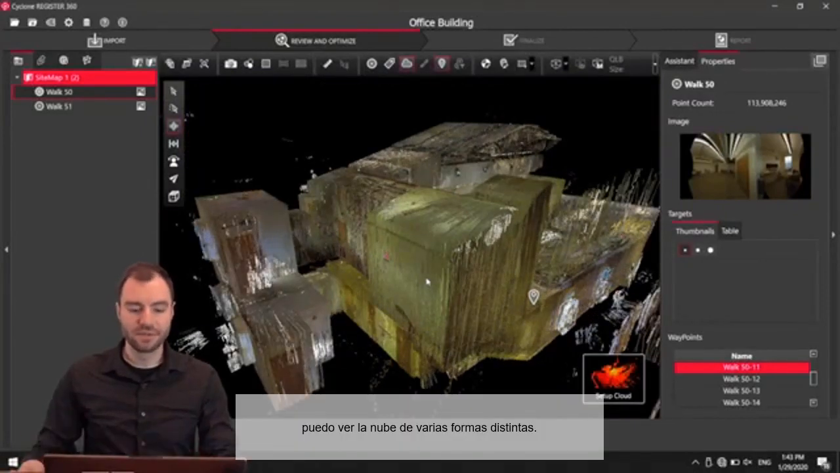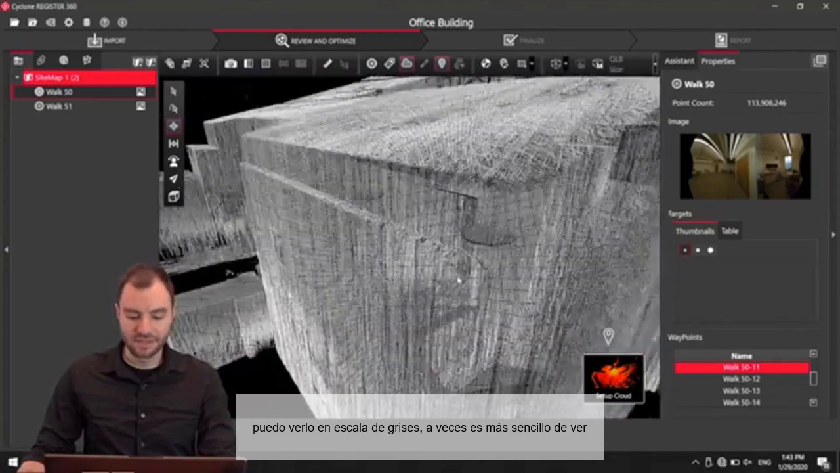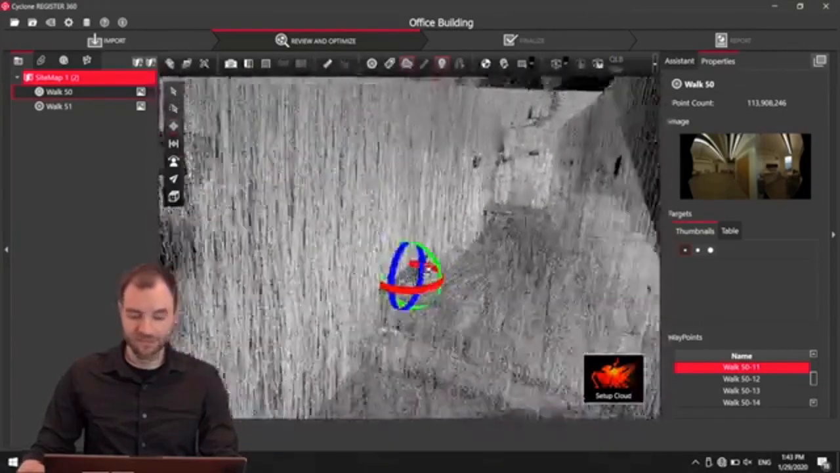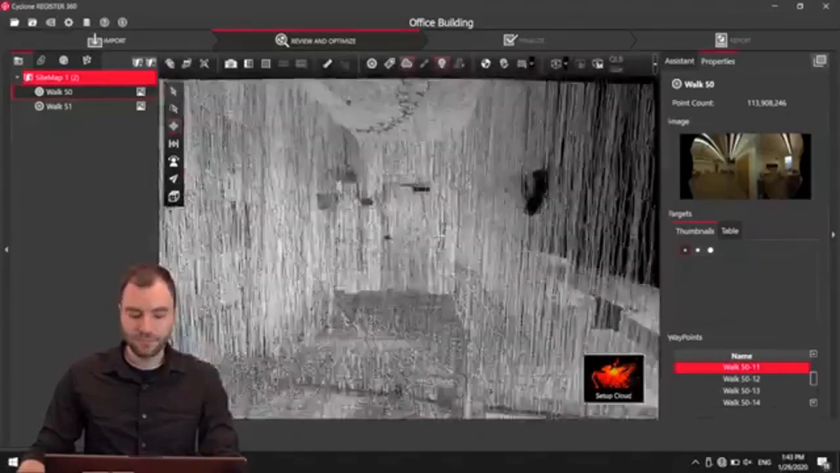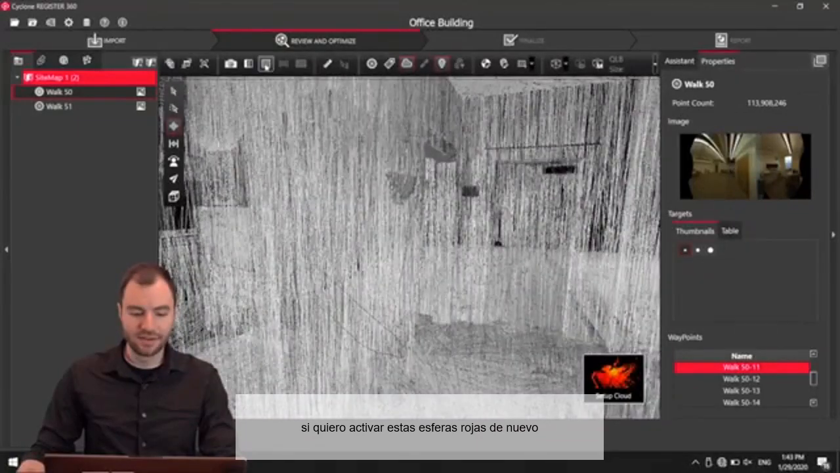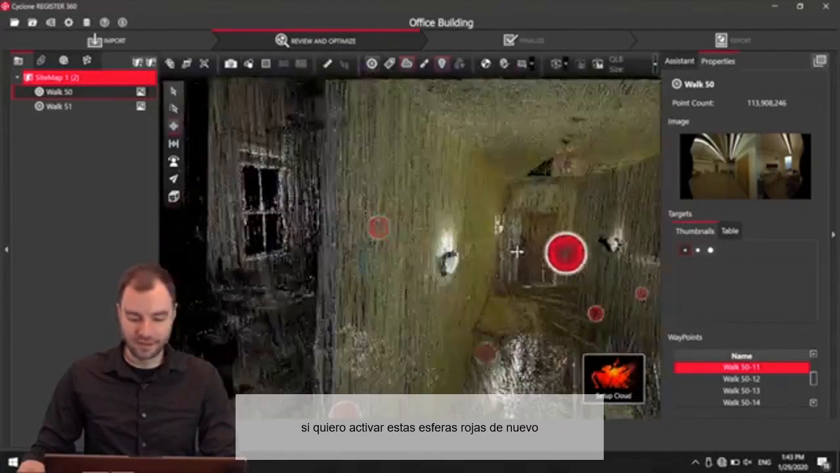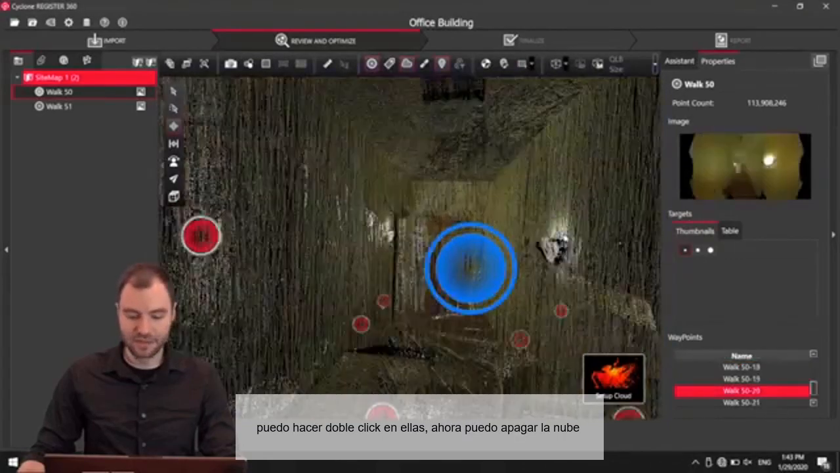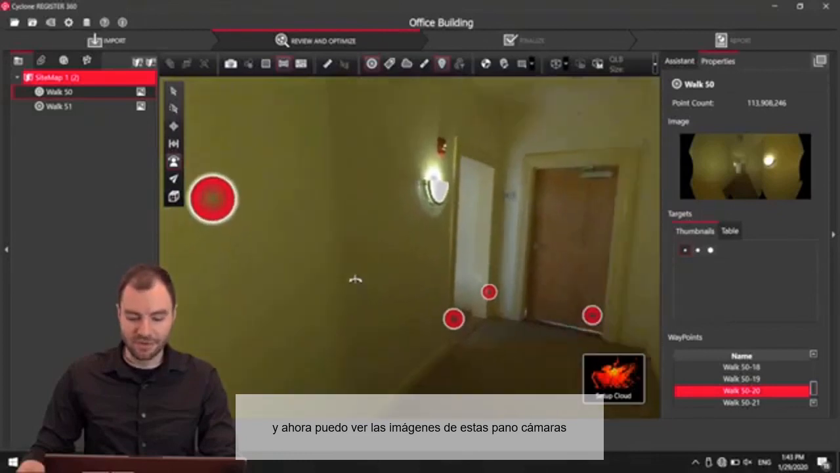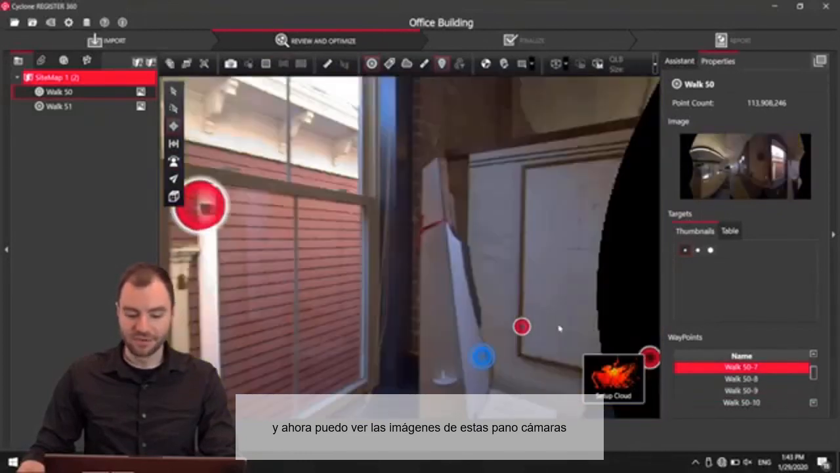I can view this a couple different ways. I can do grayscale. Sometimes that's a little easier to see. If I want to turn on those bubbles again, I can double click them, and now I can turn off the cloud and just see the image from those panel cameras.